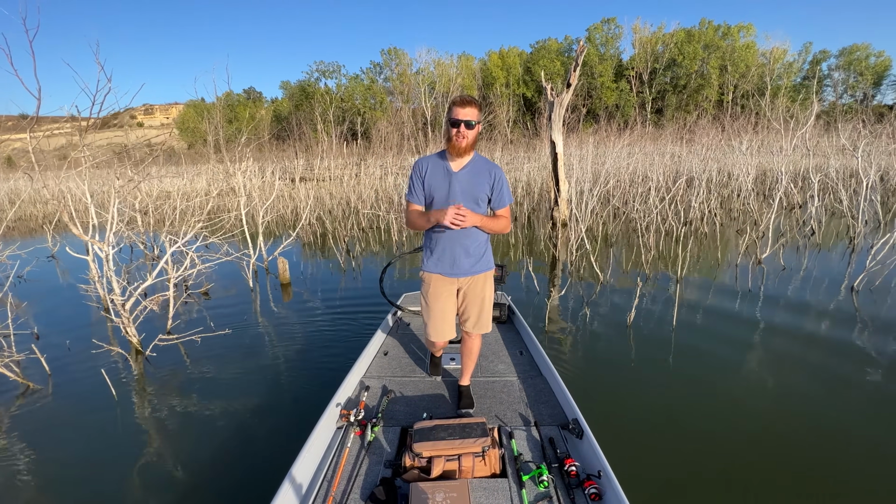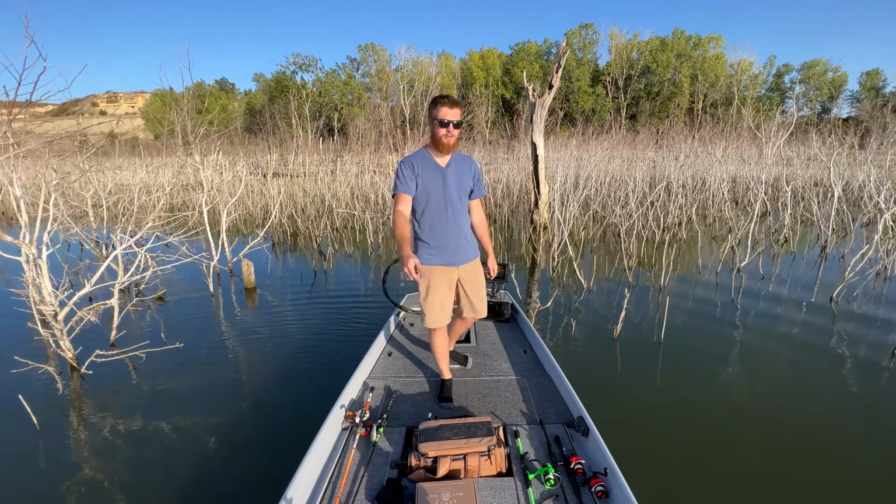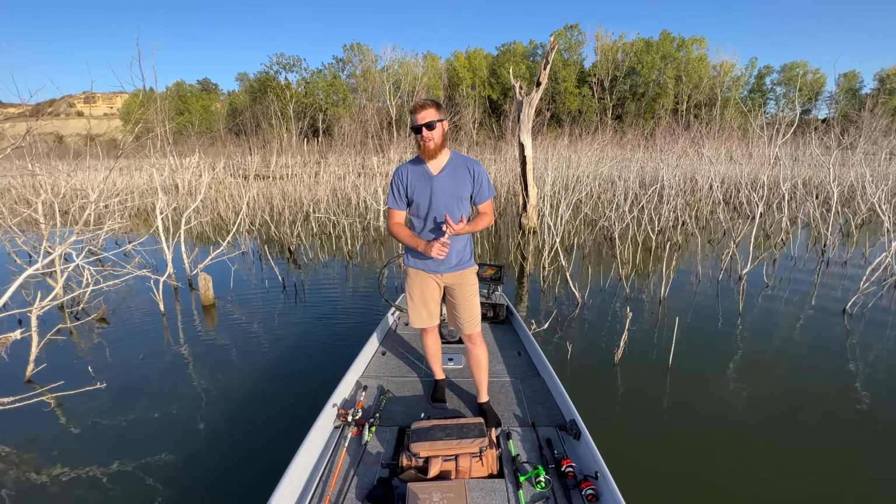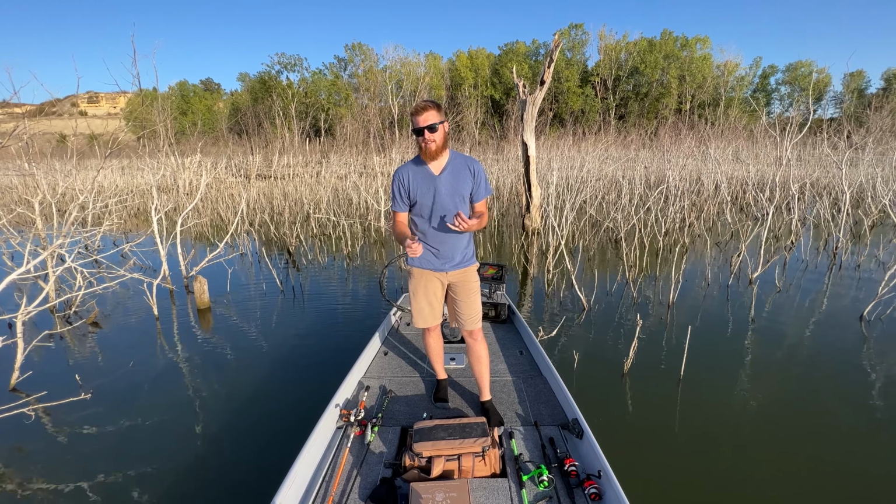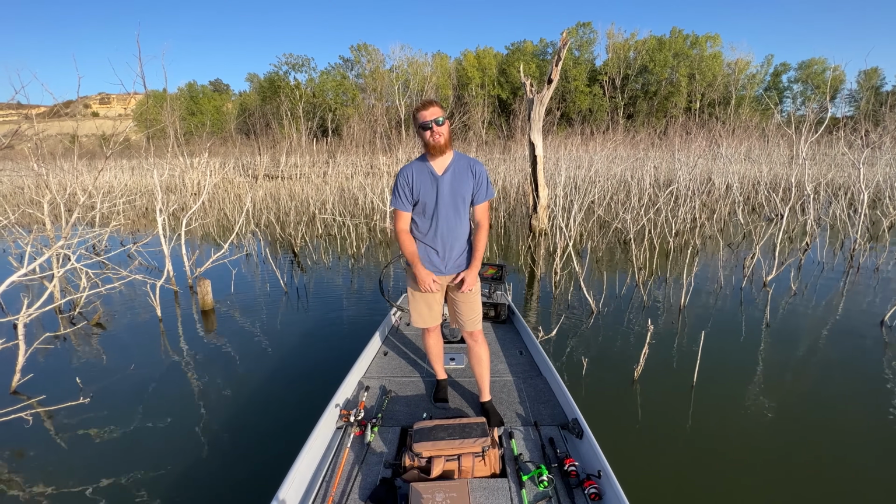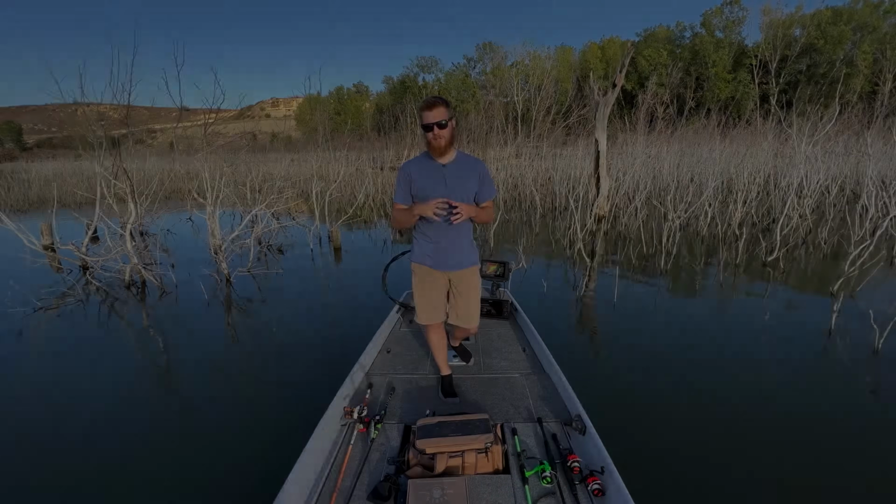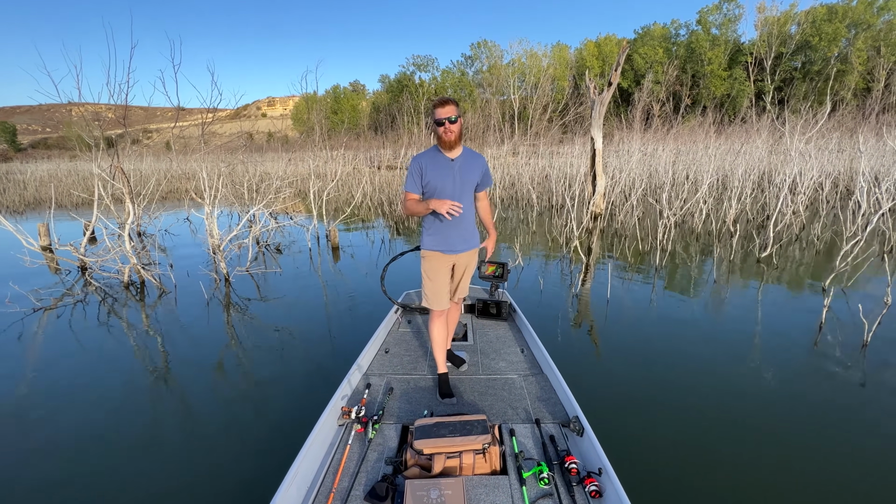Today we're going to be talking about the Garmin Echomap UHD 93 SV, which I got on top up here on my boat. And we're going to be talking about the features I actually use on it and some features that I'd be like, maybe I don't really need that if I was buying the fish finder again today. So let's dive in.